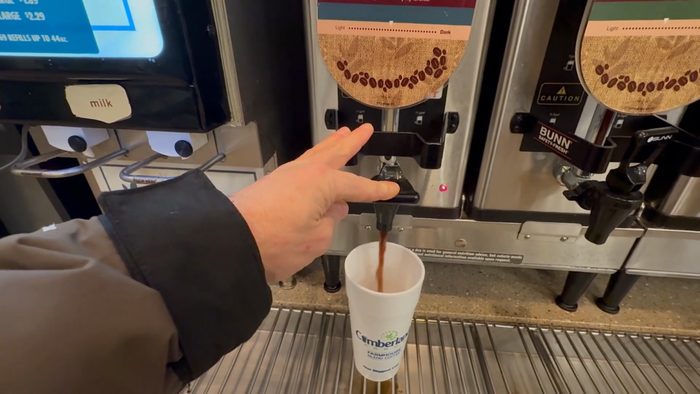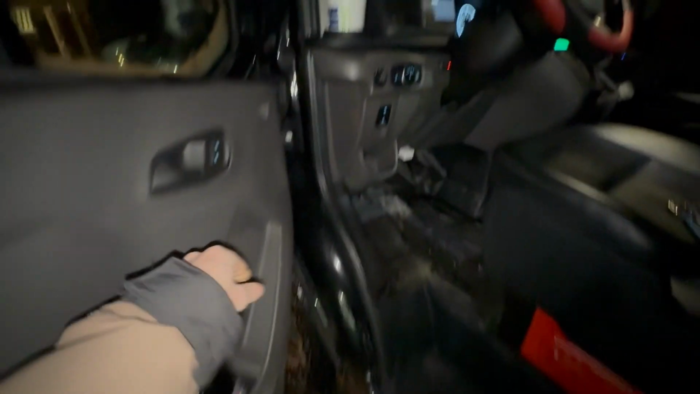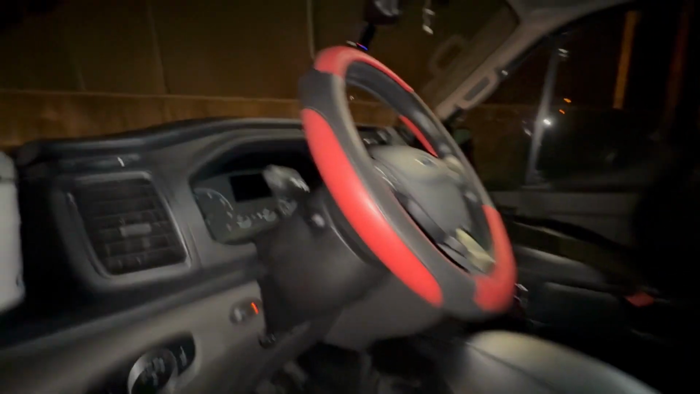And that cappuccino stuff is the same price as regular coffee, I think. I don't actually know about that, but it works for me. You can get like any flavor combination coffee there you want. Diet Pepsi goes in the door, coffee goes right here, and my butt goes right up here.